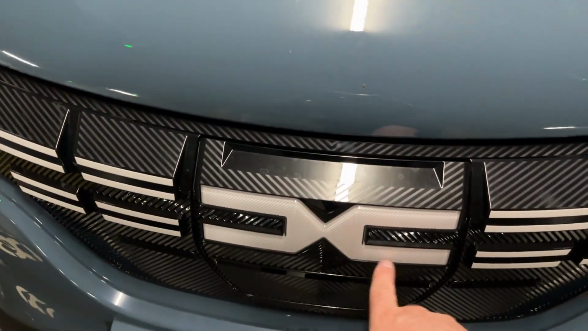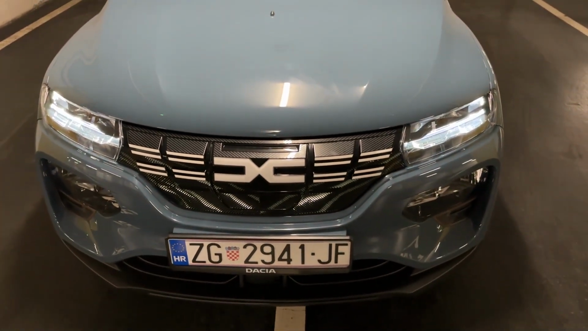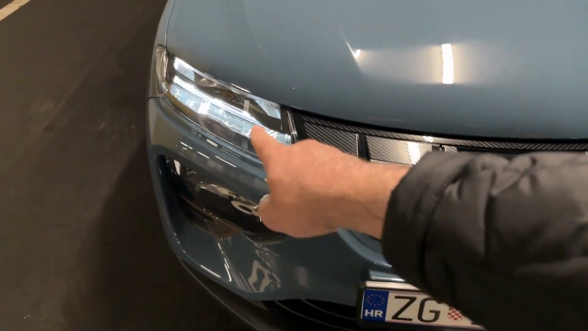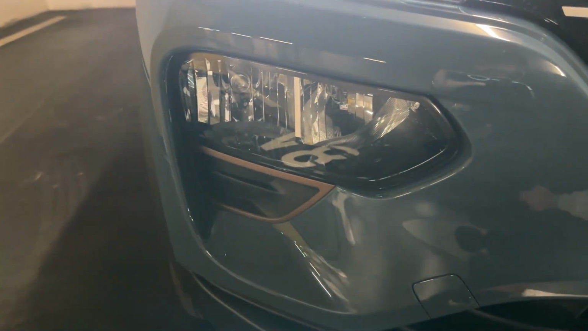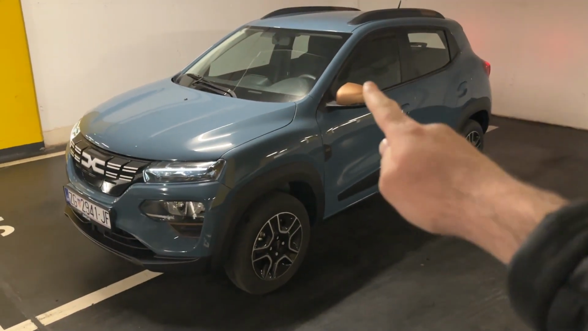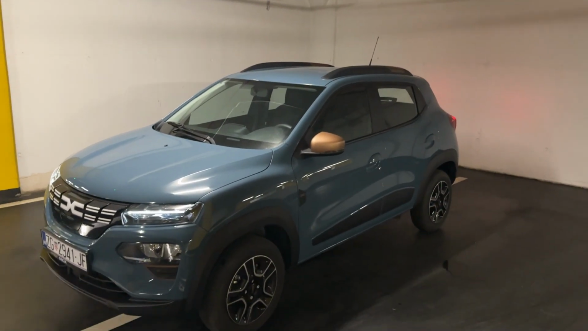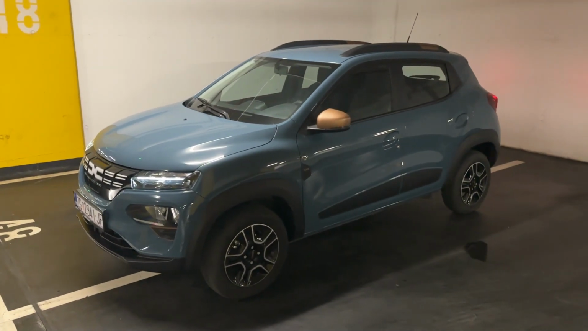You can see also the new Dacia badge, DNC, like the links of the chain. And here you see the beautiful new grille, daytime running LEDs, and these are the main units, the halogen ones. You see the Cooper brown element here, but you can also spot it on other sections of the car, for example the wing mirrors, the roof rails and the lettering at the back. So very cool design. This is the side profile.